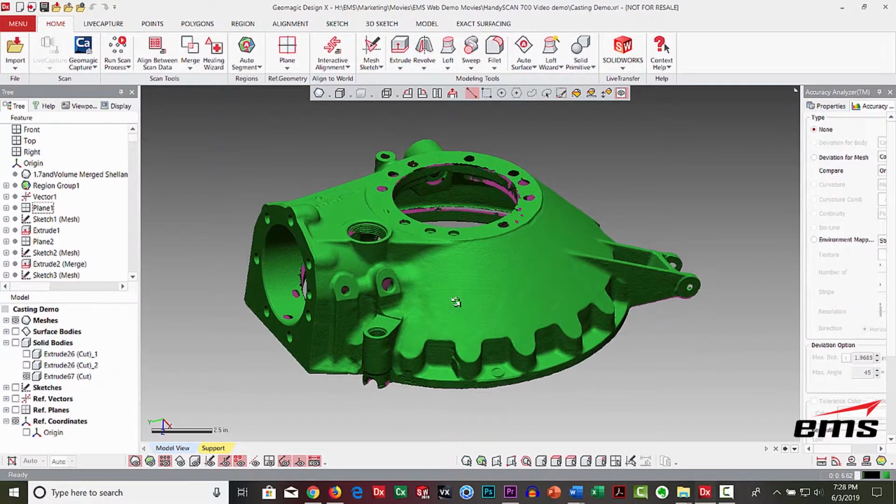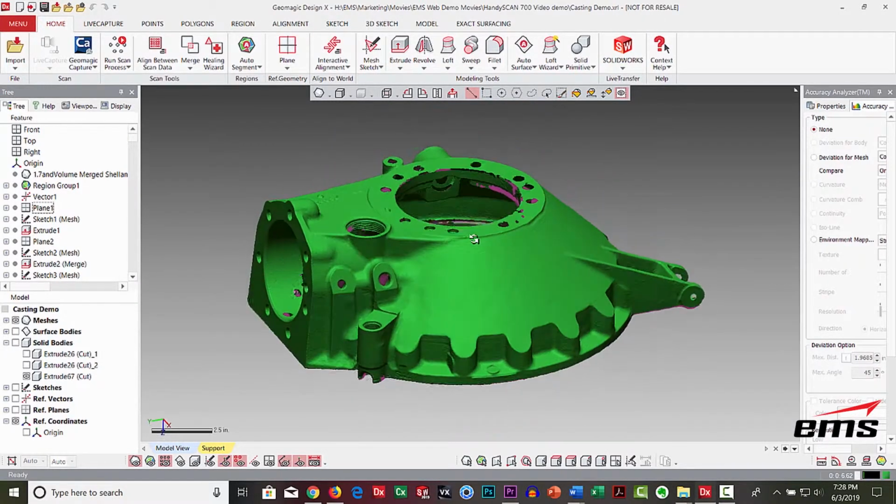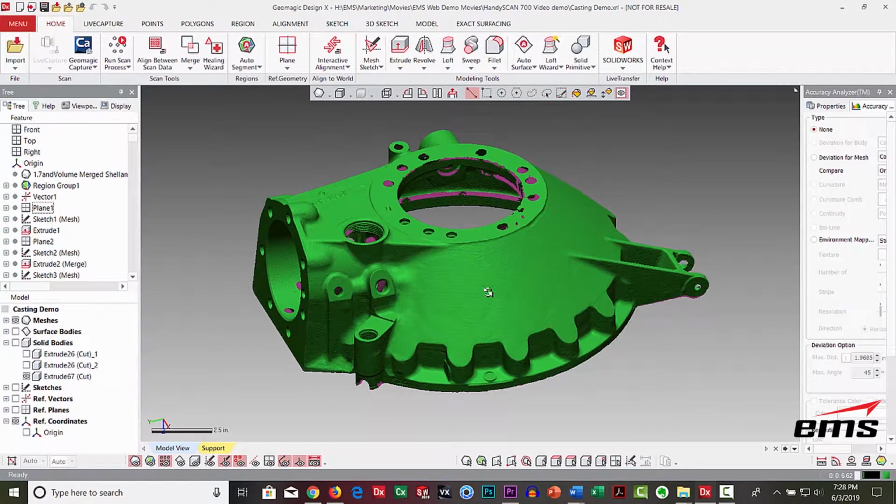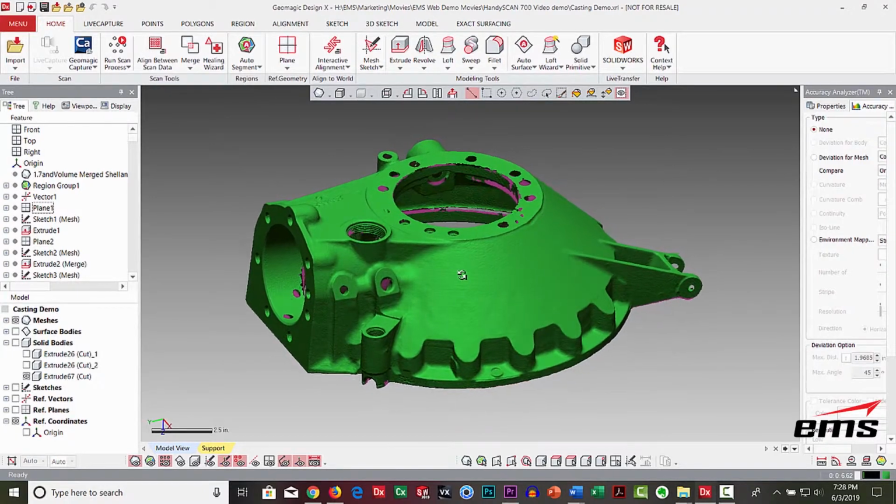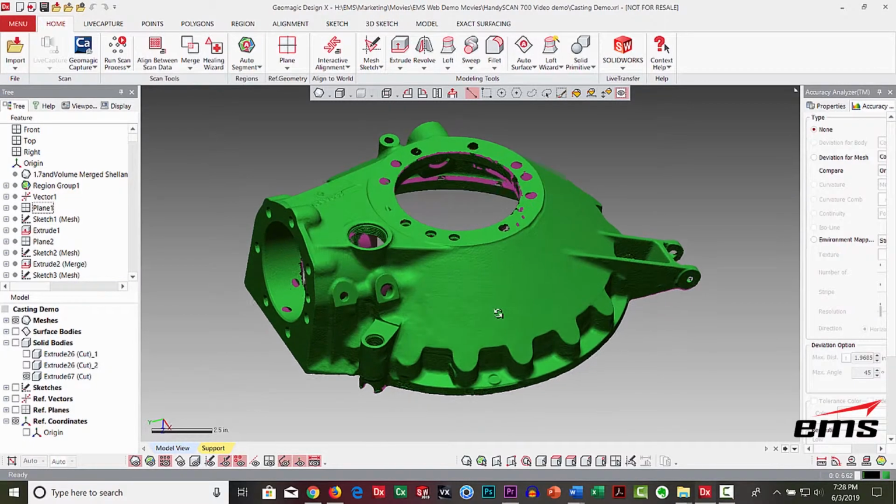So any changes that were made for the manufacturing process, such as draft and parting lines and various things, all show up here in the scan data, but typically a lot of times that's not in the CAD data. So reverse engineering a part into CAD is a process. People think that you push some button and you get a CAD file, and that's just simply not the case.